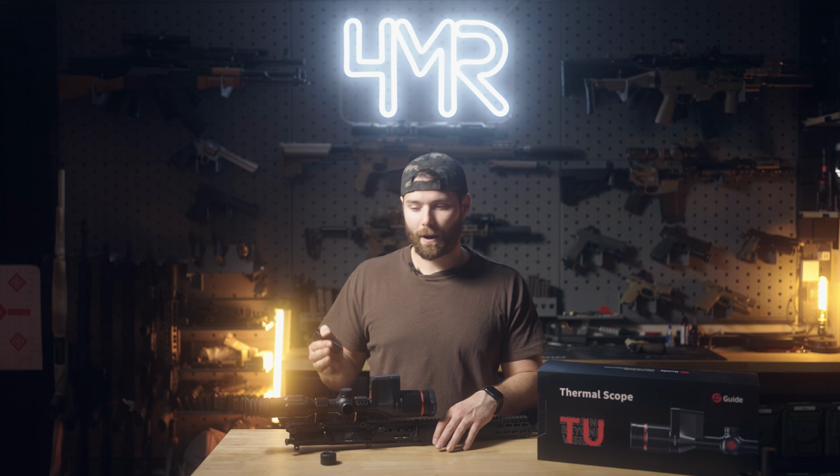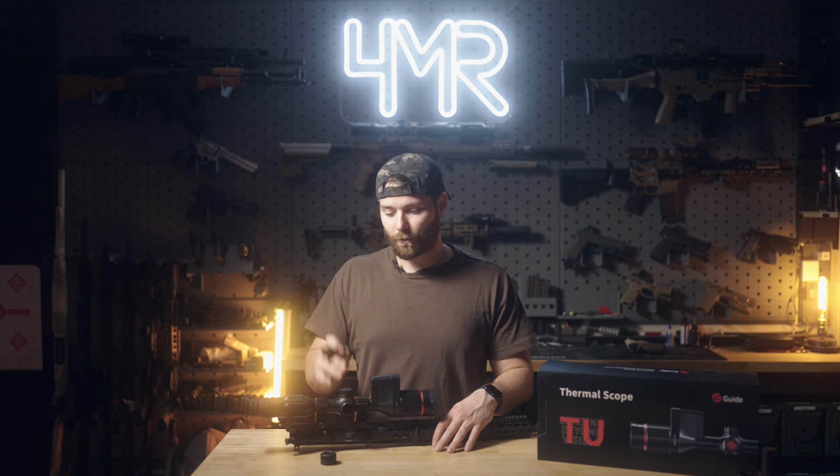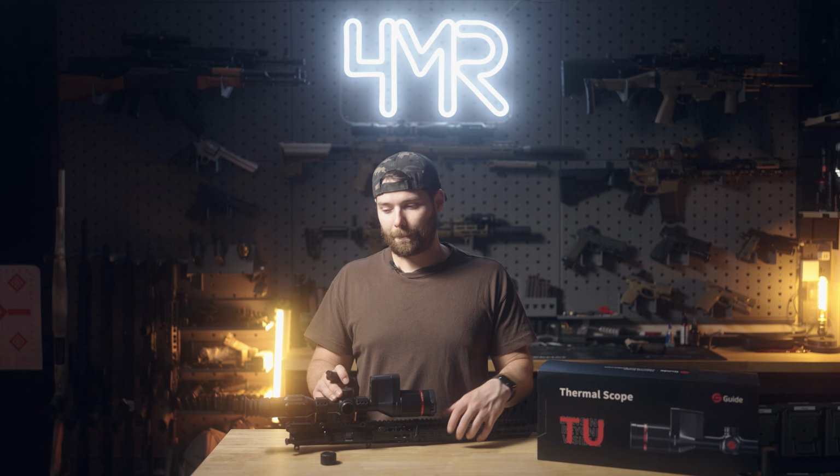Me personally, I went ahead and threw one in, and I got between 8 and 10 hours with the internal and this combined. Your mileage may vary. It really depends on the screen brightness. So did you start using it during the day or was it exclusively at night? But it comes with 2 and it will get you through the night.